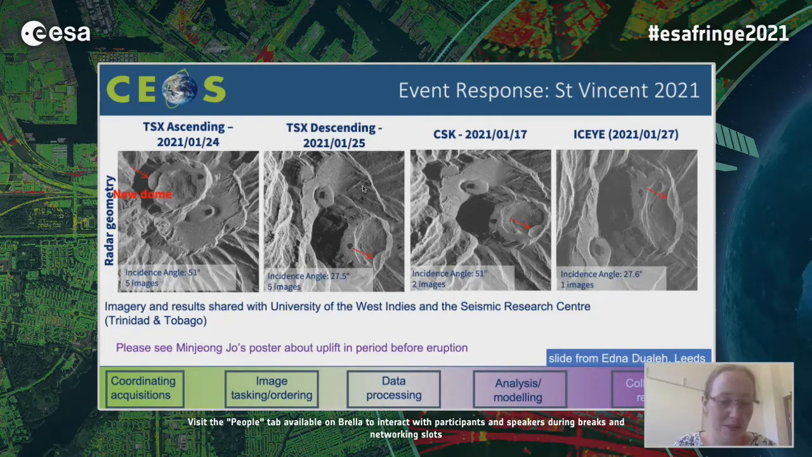So this figure, which was put together by Edna, shows the growth of the dome, which she already showed in animation, but it highlights how different it looks in the different geometries and the amount of information that you can get by combining them instead of just by using one. It includes an eyesight image on the right.